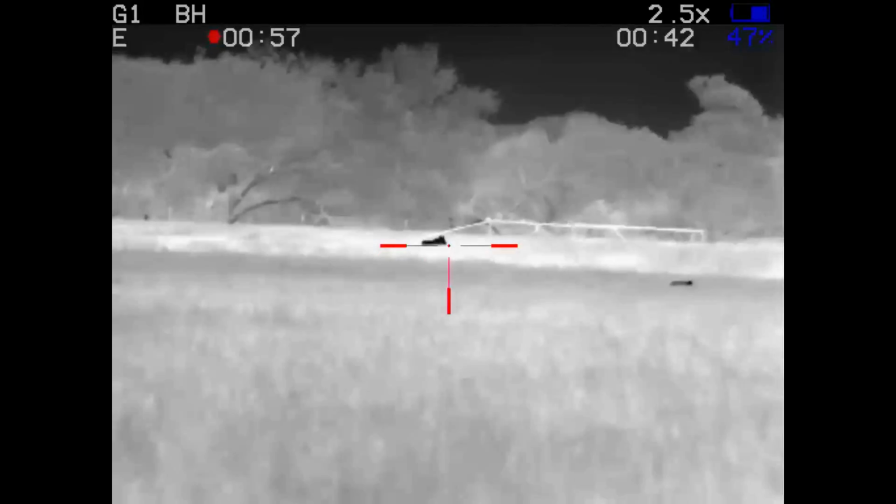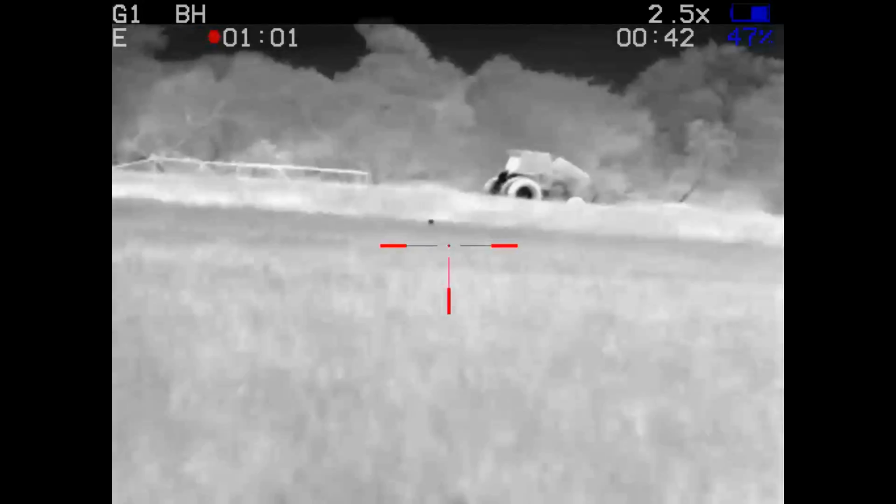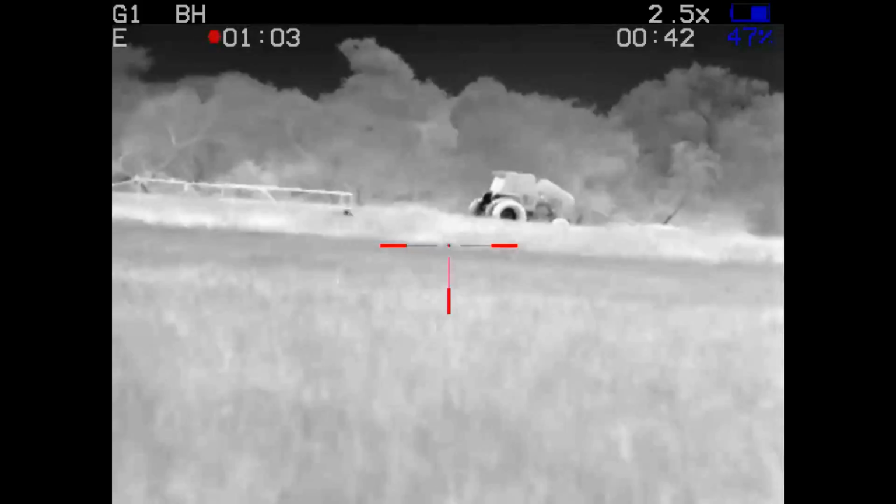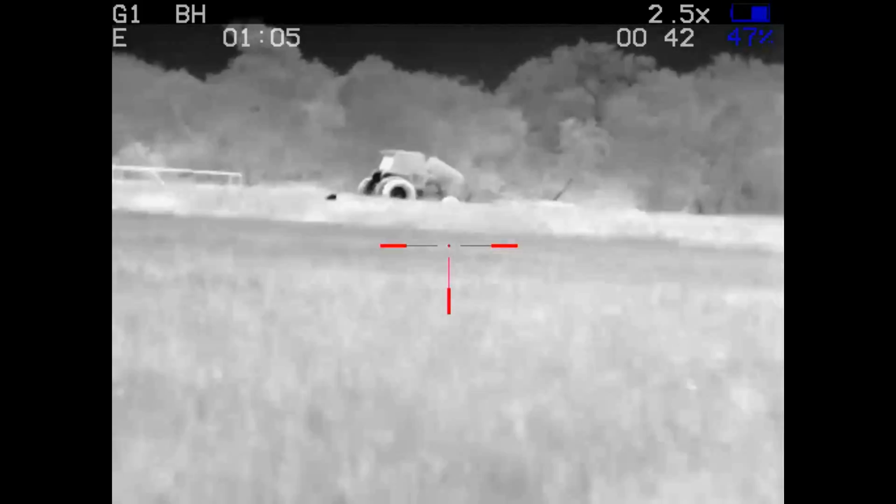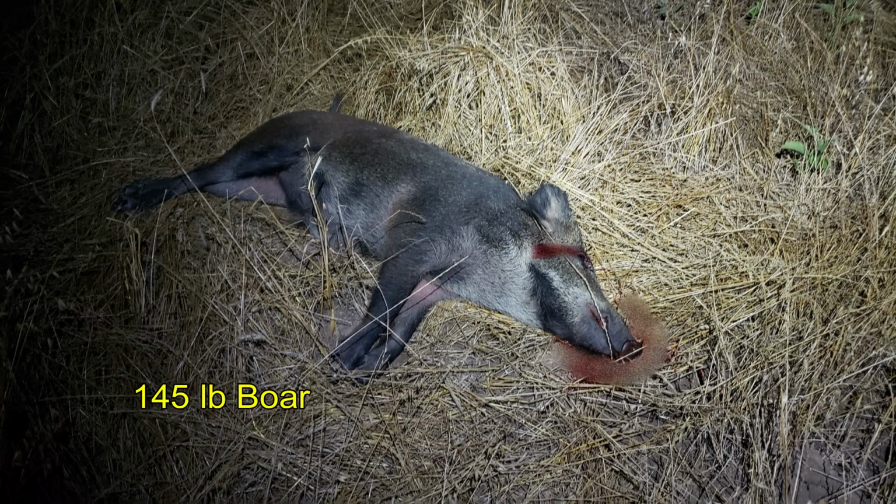Might have had a shot at that one. Best not to take it since I wasn't certain. Of course, that little one's in front of the tractor again, and the one in the distance runs in front of the tractor. Nothing there. No other shots out in the field.